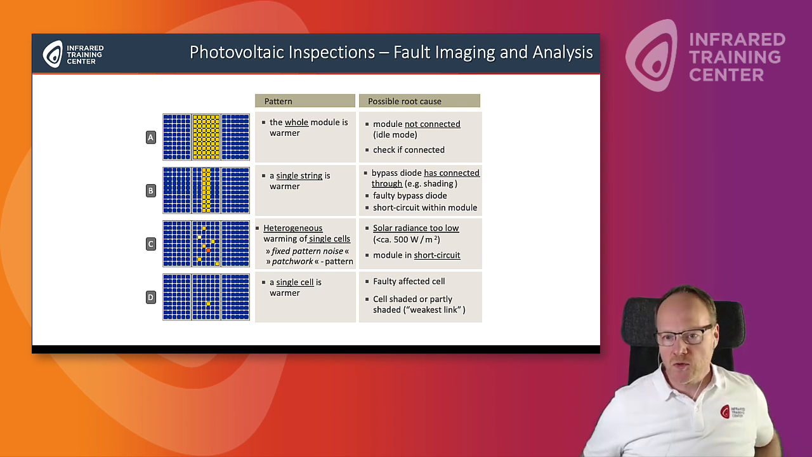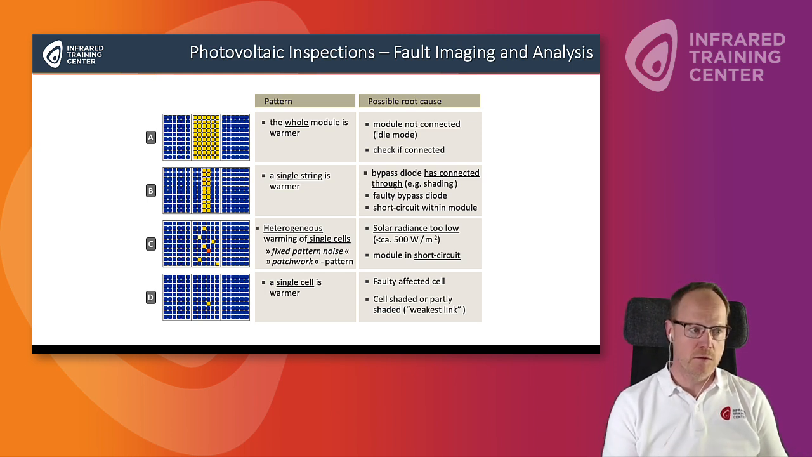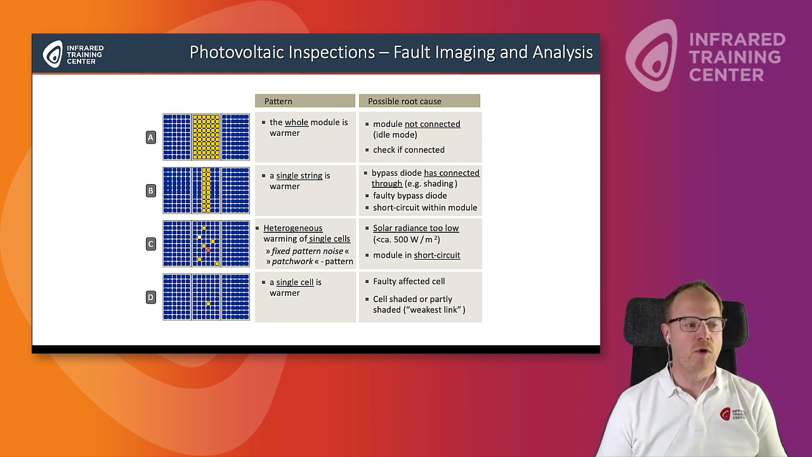What could be the possible root cause? In this case, it could be the module is not connected, so it's in idle mode. What do you do? You check if it is connected. You may have a single string which is warmer. That could lead to the bypass diode connecting through, maybe because of shading, or maybe the bypass diode is even broken or faulty, or you may have a short circuit within the module.